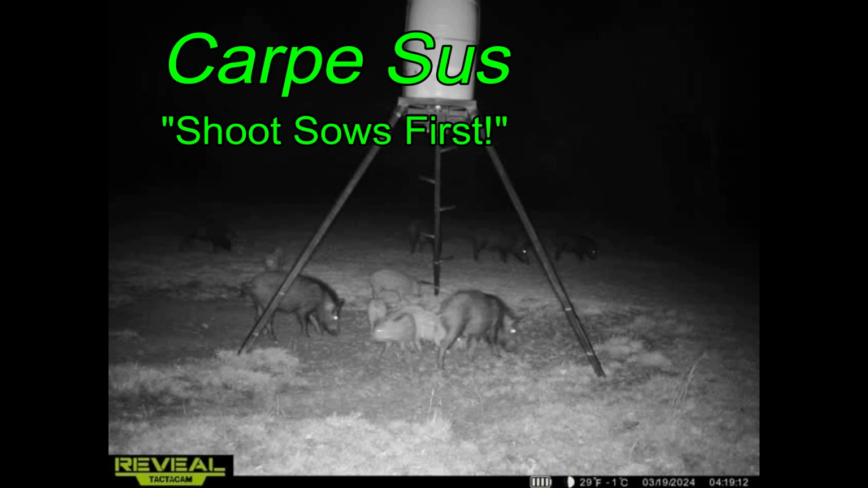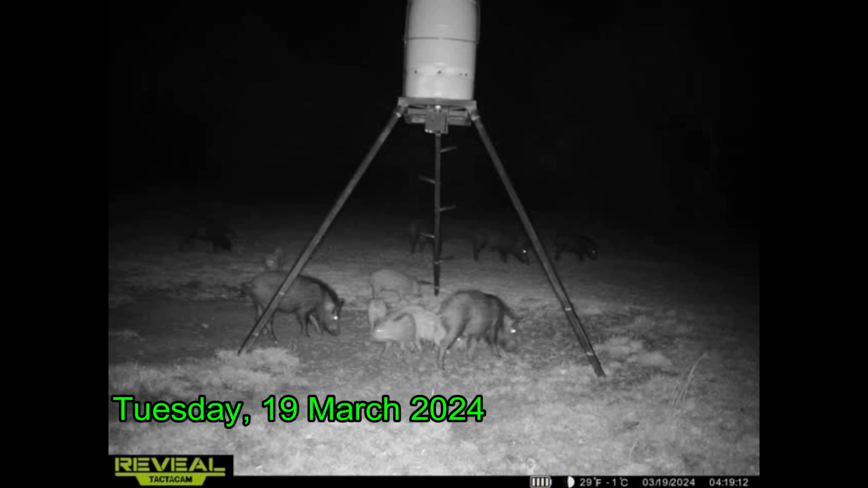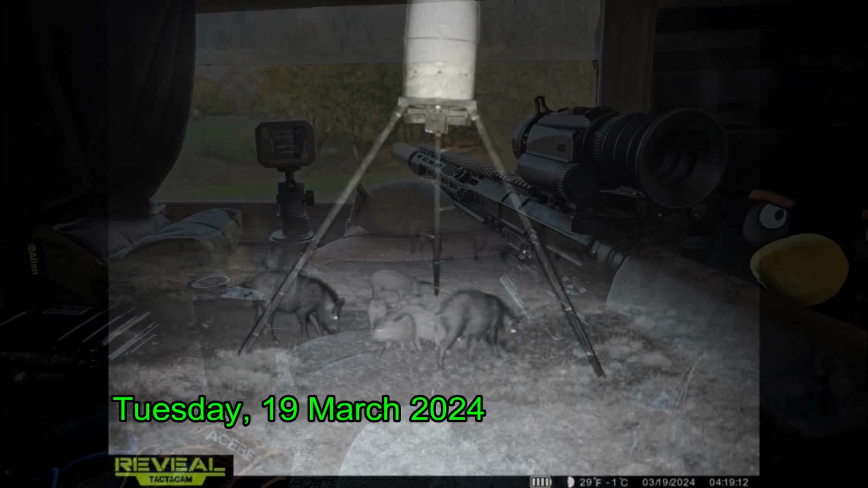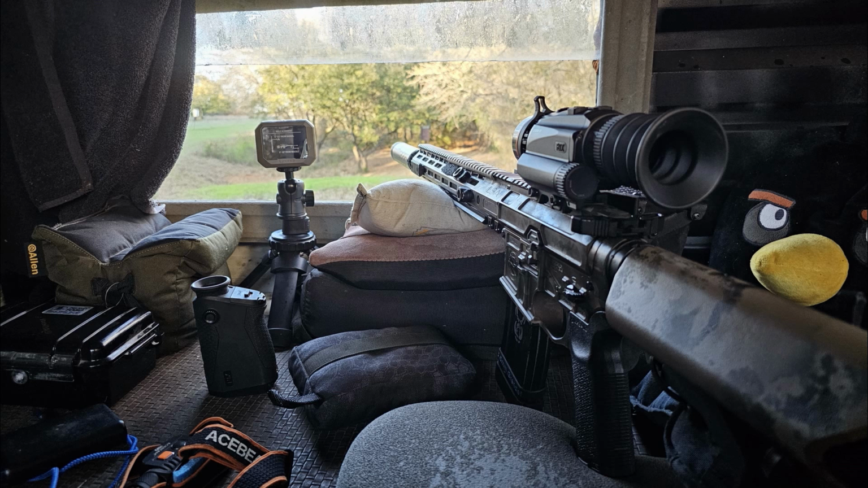Carpe Sus, when hunting up in North Texas. Hogs have been visiting my place for a couple weeks now. This is the image from the previous 2 nights, basically. I show up and no hogs show up. However, I showed up with all my gear, including the Garmin Xero C1 Pro that a viewer requested that I test to see if it would record shots in the dark, and it does.